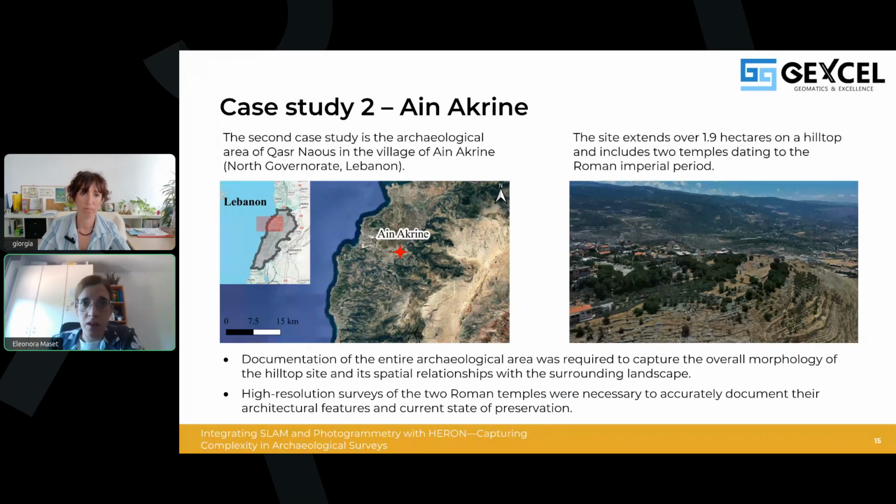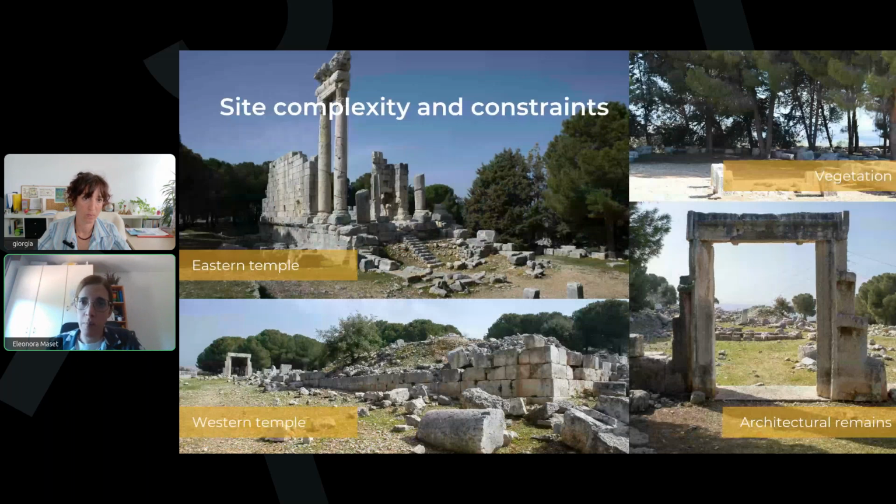Indeed, as you can see from these pictures, the Eastern Temple is in a relatively good state of conservation, with some columns still standing, whereas the Western Temple is almost destroyed, with only the elevated base remaining and partially covered by rubble. Despite its worse condition, the Western Temple has a better preserved temenos, that is the holy perimeter around the temple itself.